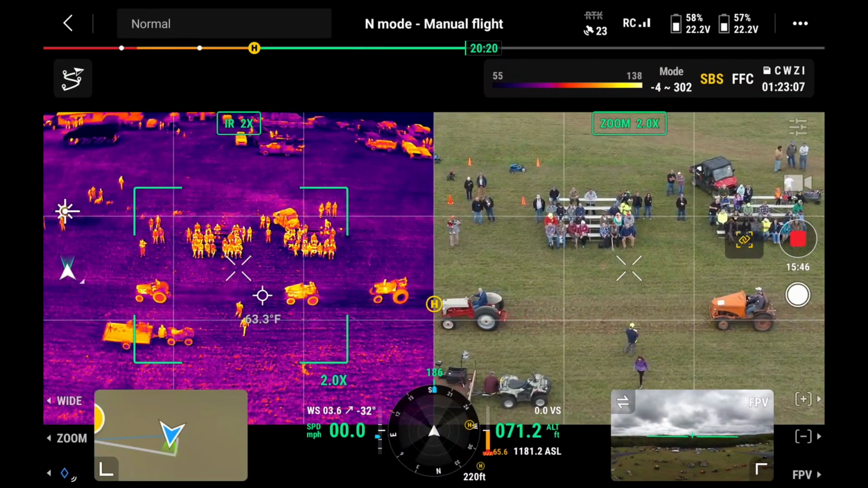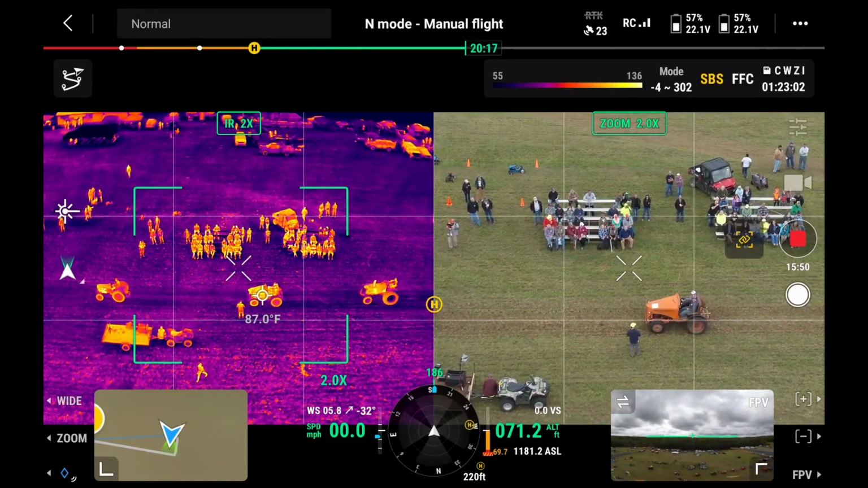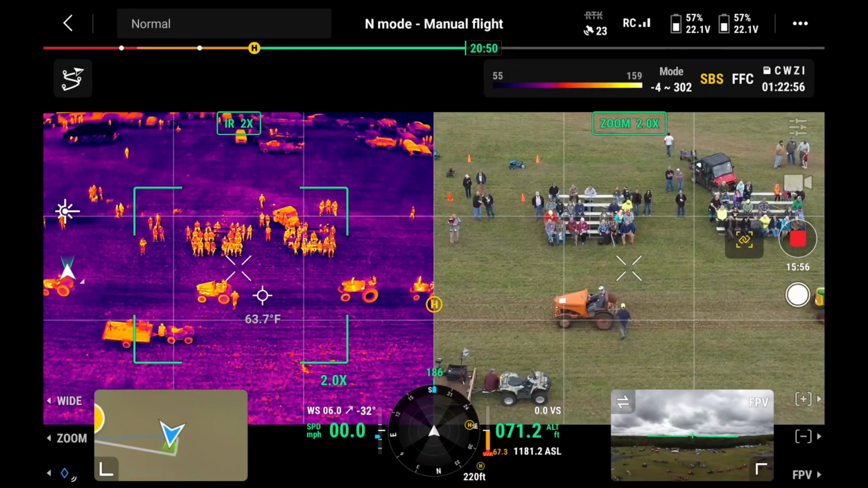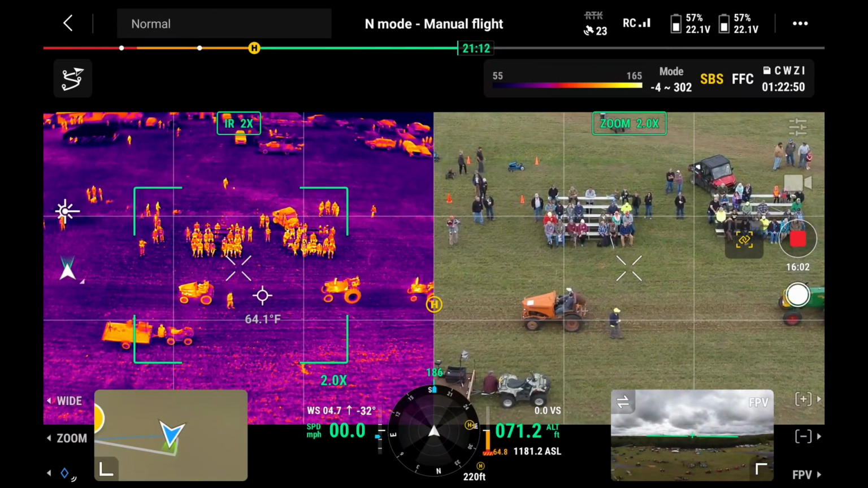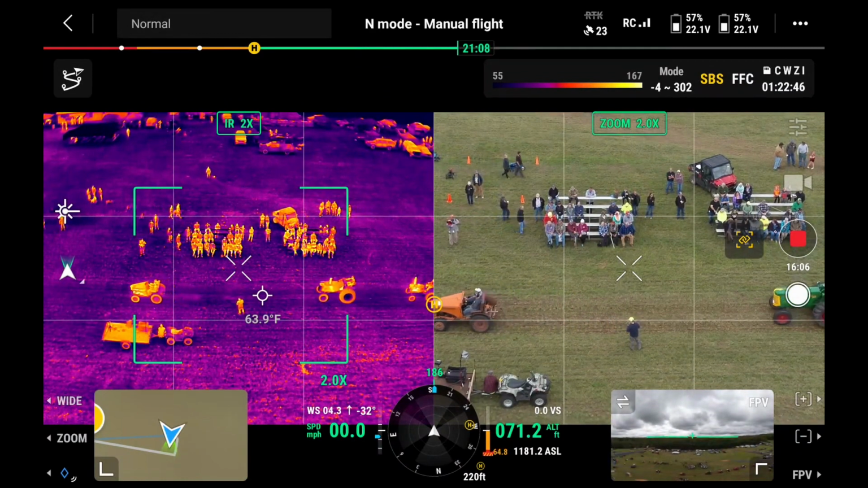Here comes Garrett driving a 1935 Dodge Coupe. Where's the disc? You gotta check this drawbar out. This is unique. Big old crescent wrench on there. That's being creative. Thanks, Garrett.